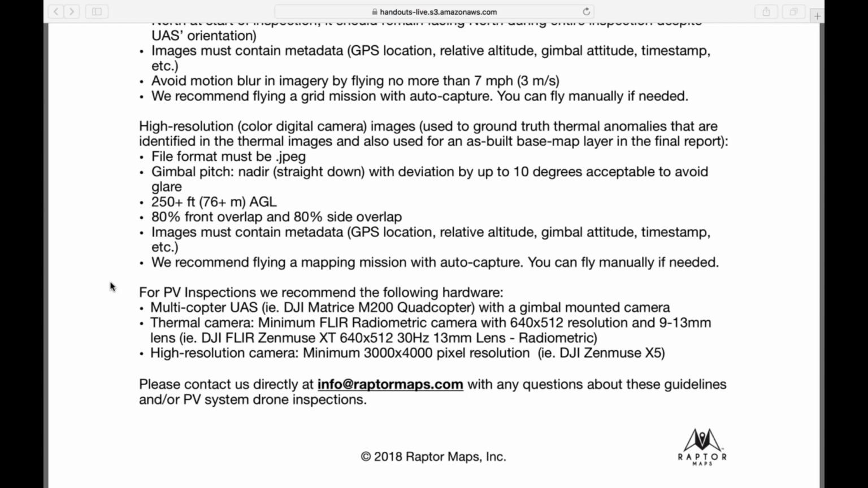That's part of another discussion. But at the end of the day, this is the recommendation. And just a real quick radiometric. I'm going to show you how to kind of trick the camera using GS Pro in just a minute. But what is the real value of doing radiometric imagery versus not radiometric, Nikhil?